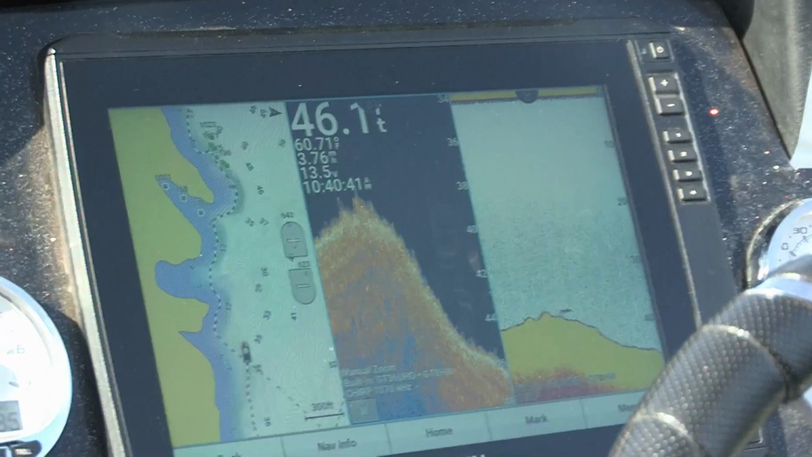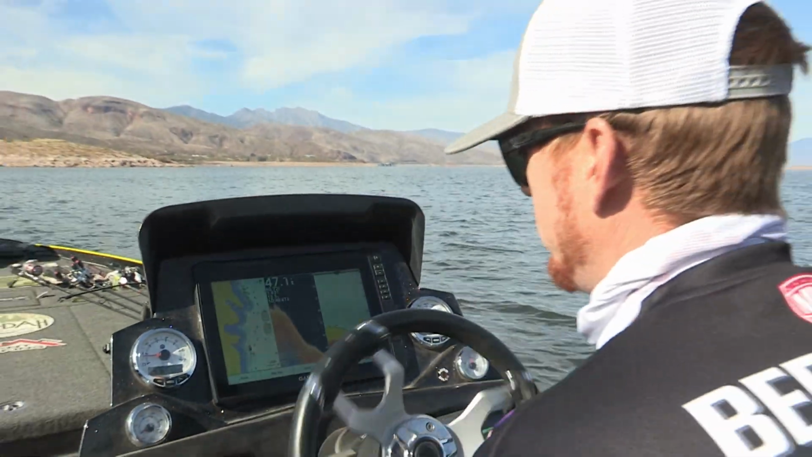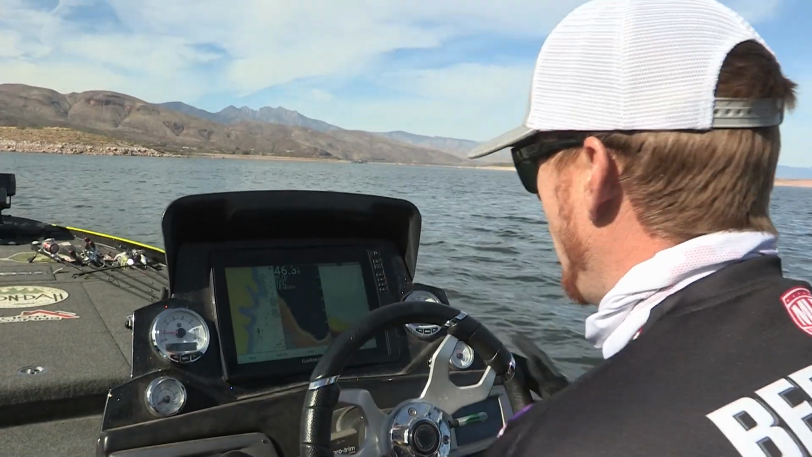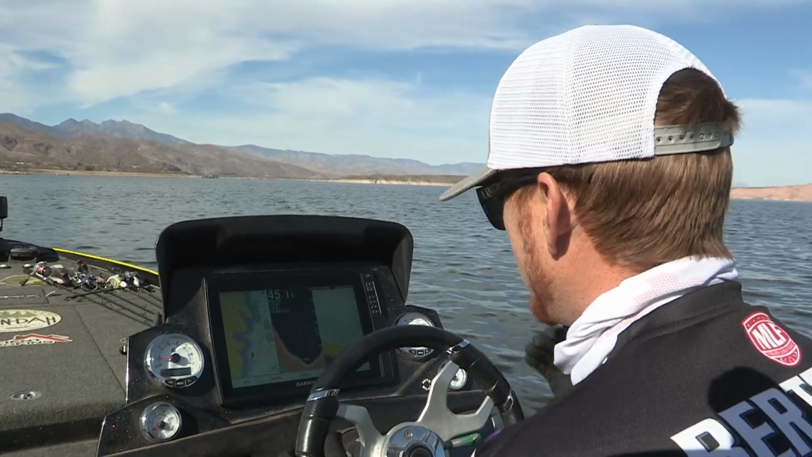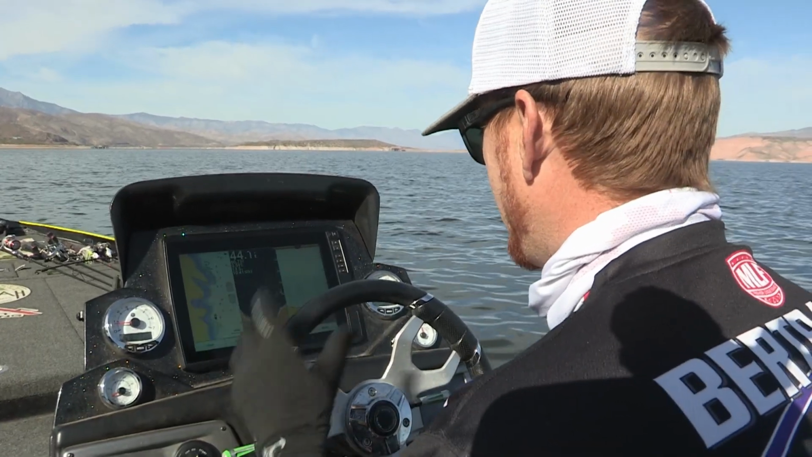We're not using side view right now because we are so deep and we're looking for fish. It's really hard to see a bass in 40 plus feet on side view. So we're looking straight down, and these two are essentially showing the same thing, but it's a different perspective. So I'd like to be able to see something on one screen and then validate it on the other screen. Make sure that I'm seeing what I think I'm seeing.